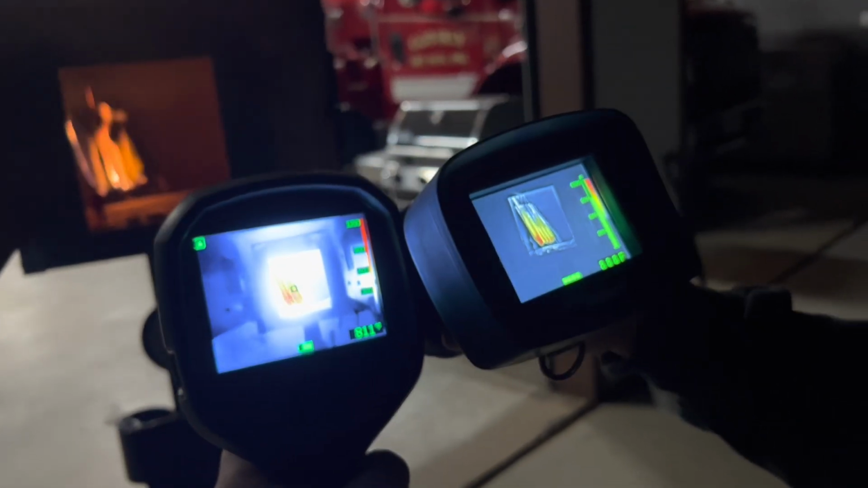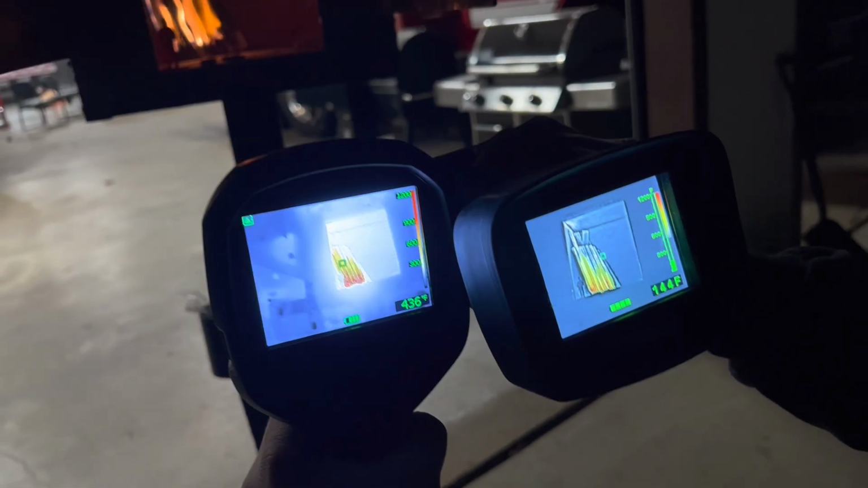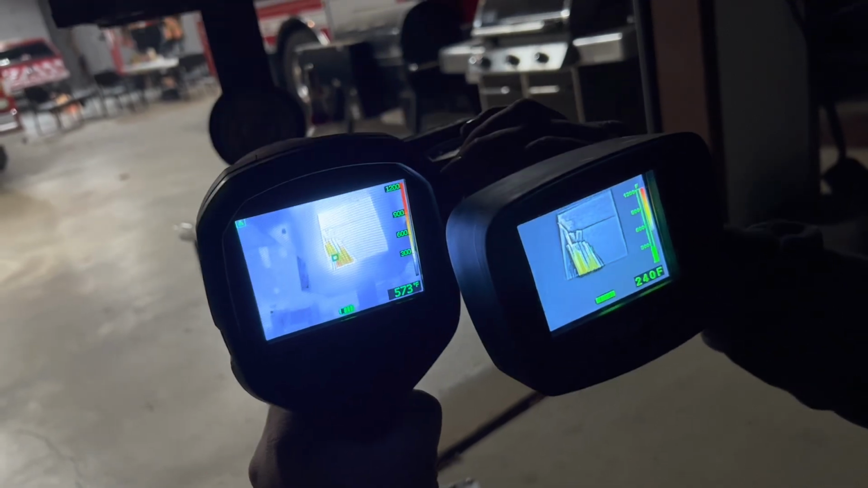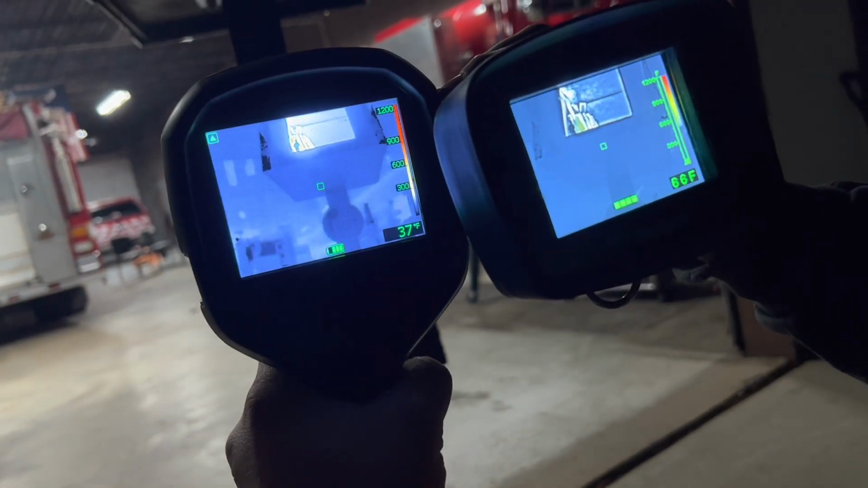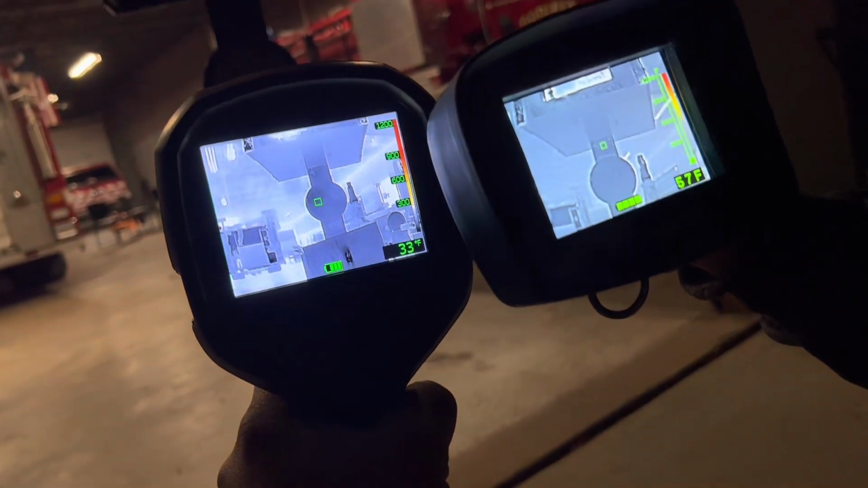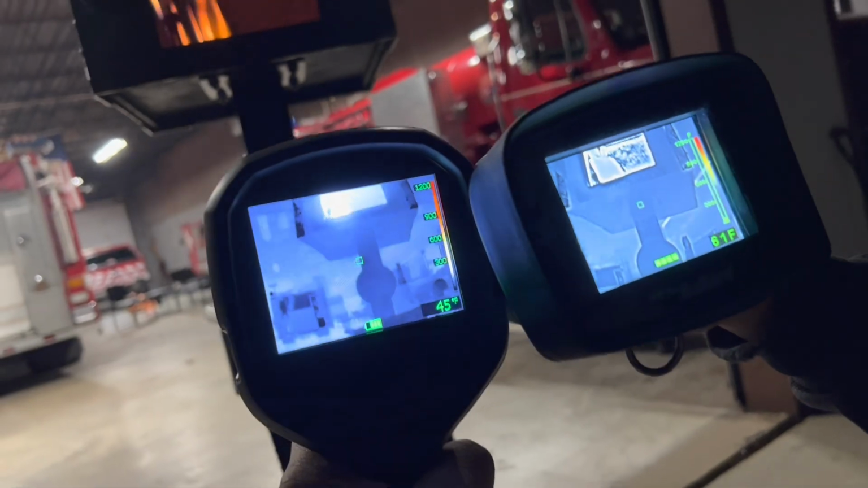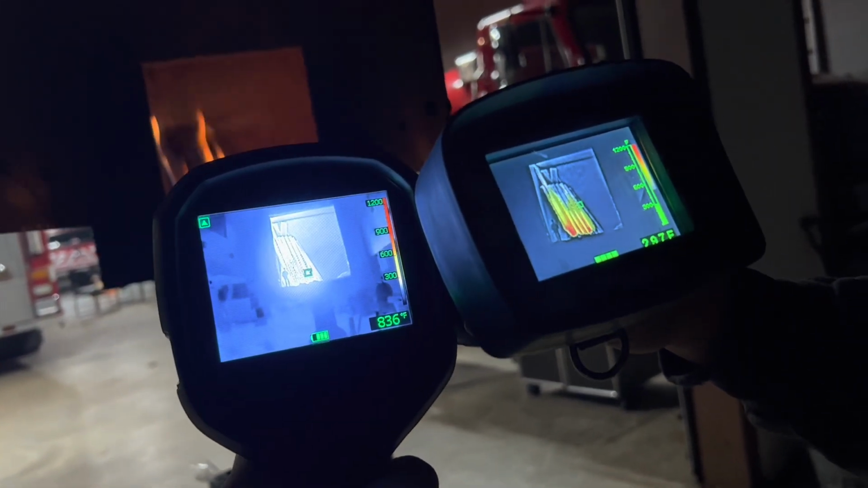Bring the camera down low, keep going low. I want to get the triangle off. Get the triangle off and bring it lower. Bring the camera lower. There you go. See how it changed? You can see how clear the stand is. Go up real slow, bring it up, bring it up. The bollard changed, and now the flare changed.